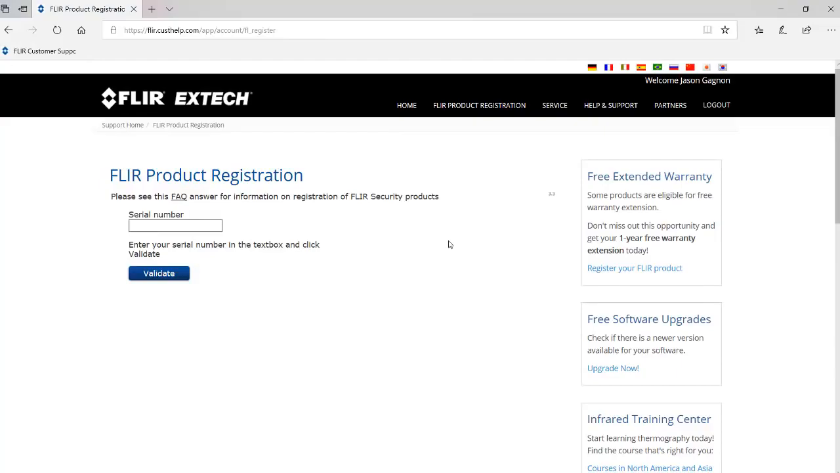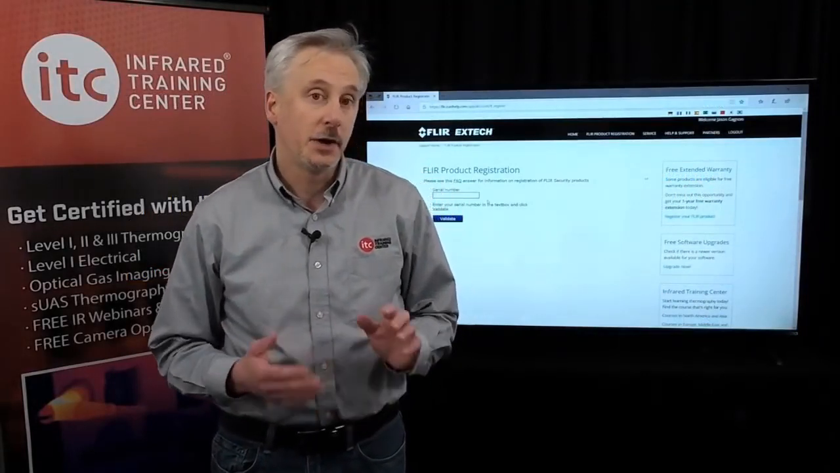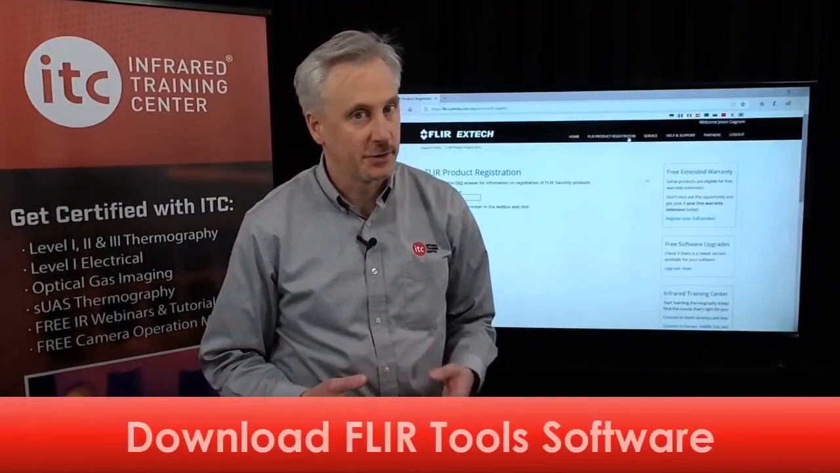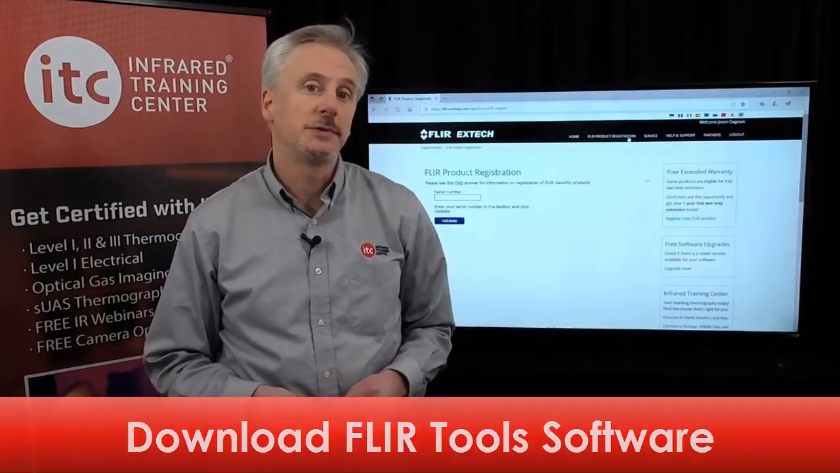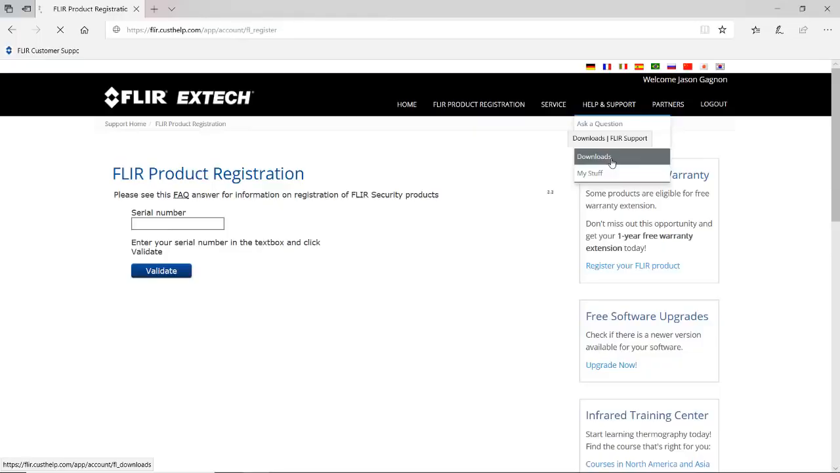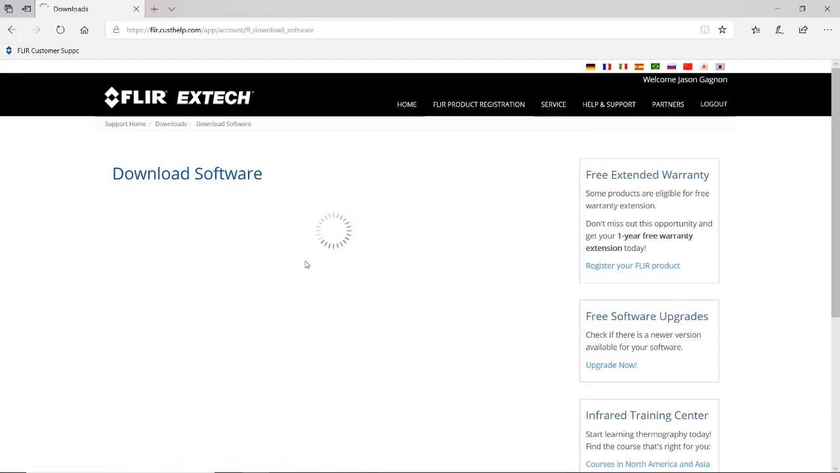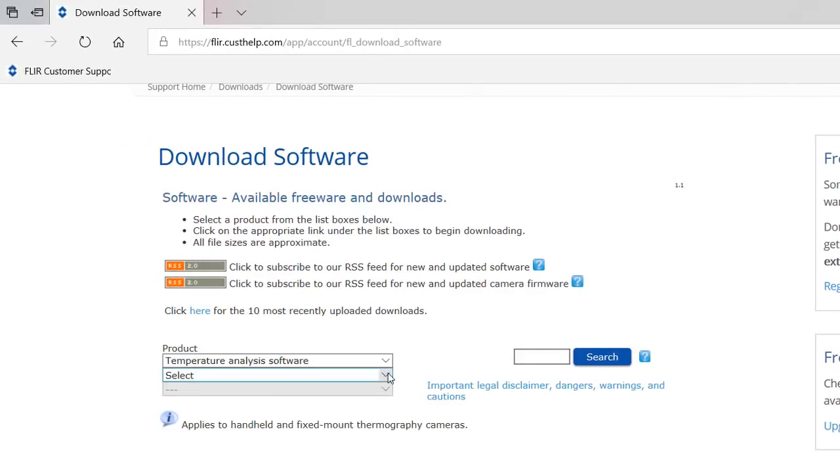Now, the serial number can be found on the calibration certificate that comes with your camera, and it's also printed inside the battery compartment on your camera. The Support Center is also where you can download the FLIR Tools software, which is used for analyzing images and creating inspection reports. This program and other downloads can be found by clicking the Help and Support menu and then Downloads. In the Downloads section, click Software, and then for the category, choose Temperature Analysis Software.